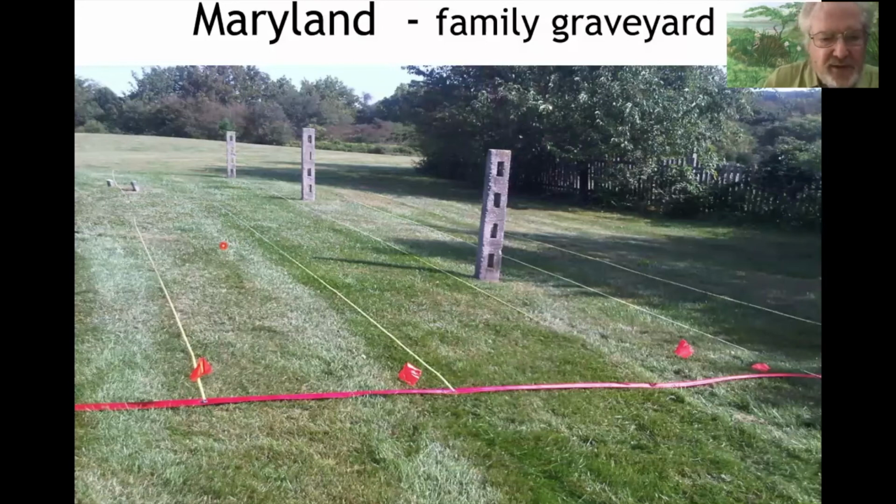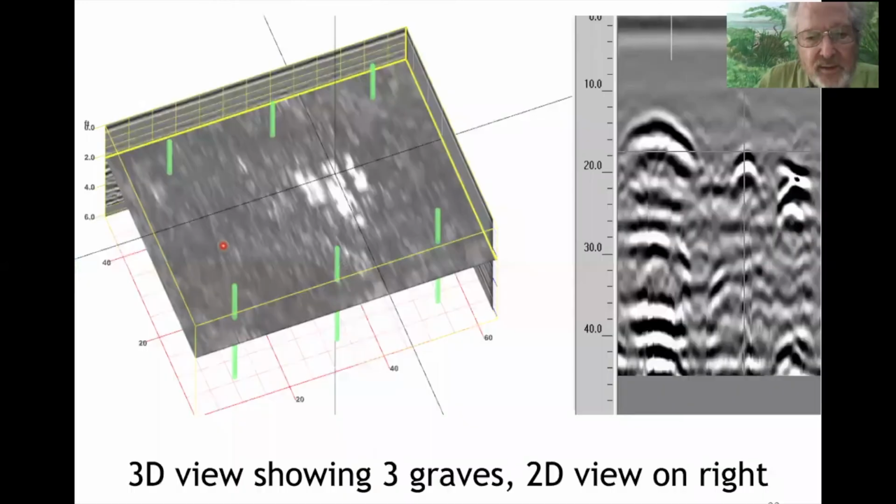So we did a survey, and you can see the layout there with the red tape being a start-stop line, the yellow tapes being the parallel lines taken with the radar. So again, when you do a number of parallel lines, you can get a 3D view. So this is how the layout typically looks when collecting data. Here's what we found. The green vertical columns here represent the concrete posts that were in the ground.